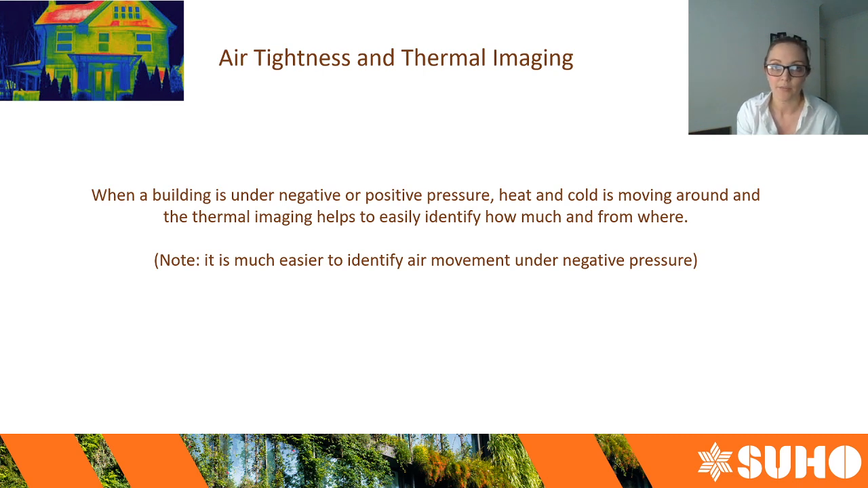If the house is under positive pressure, you have to be standing outside the house to be able to see the airflow. The air is being pushed into the house, which means that any air that is in the house is thus being pushed out of the gaps and cracks. So you have to be standing outside the building to point the thermal camera at the source and see what's going on.